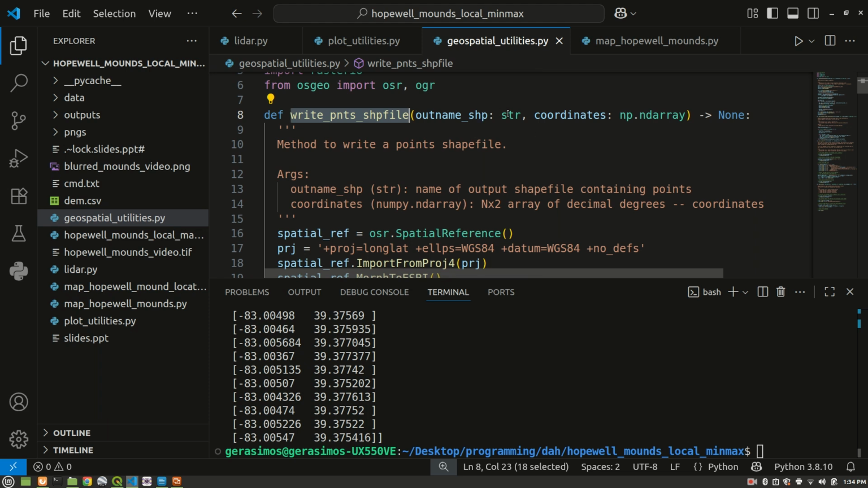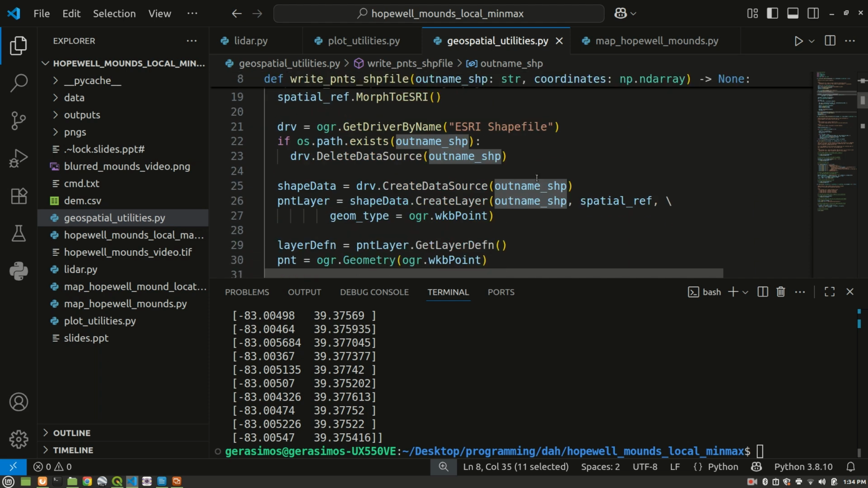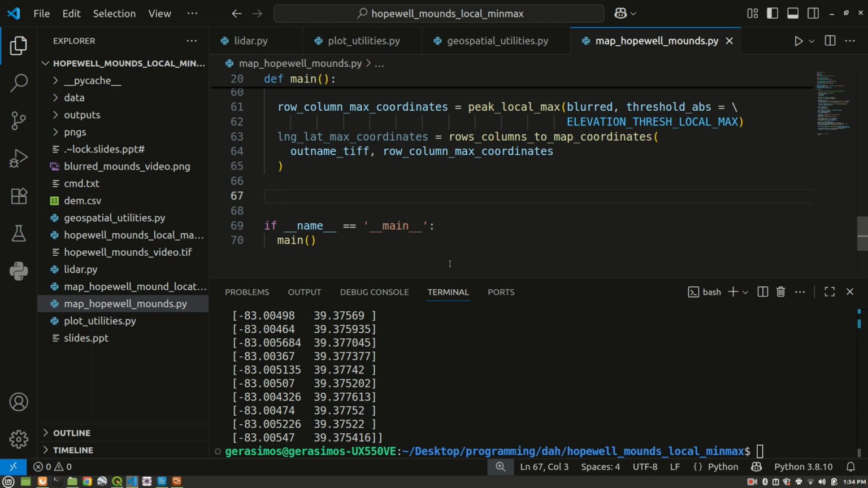We pass in the out name, an output file name for the shapefile, as well as our n rows by 2 column numpy array with the x and y coordinates, the longitude and latitude coordinates. And we can write the points out to a shapefile. So let's go ahead and do that and wrap up.